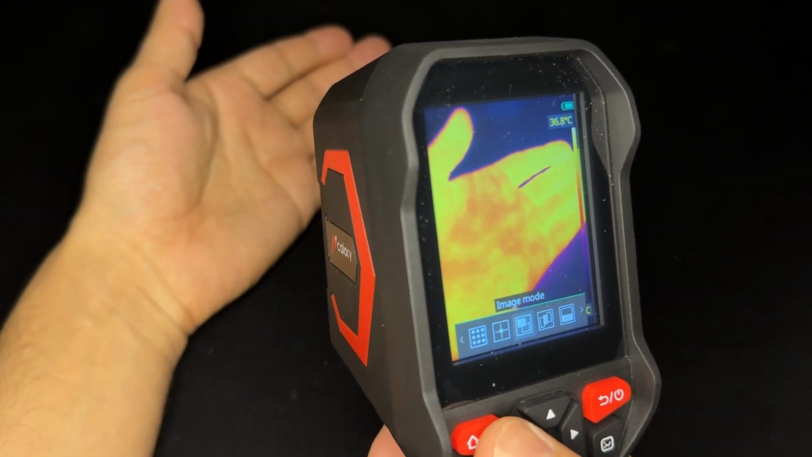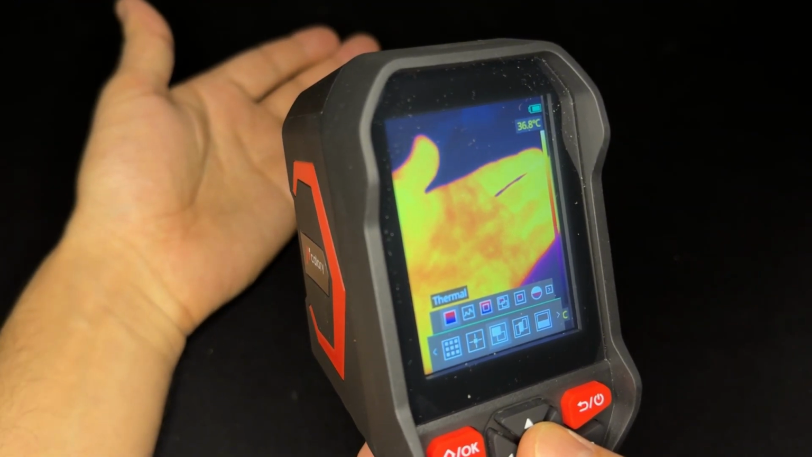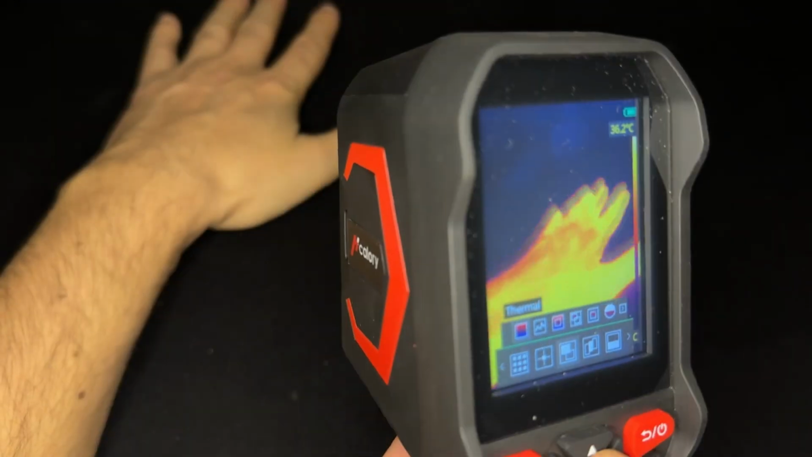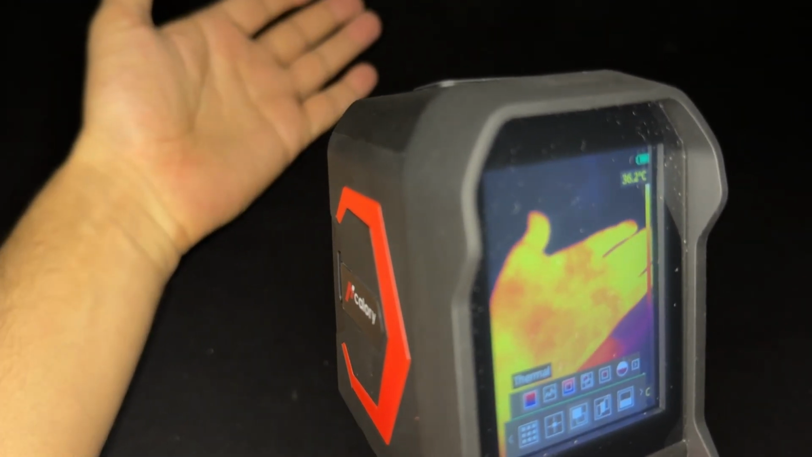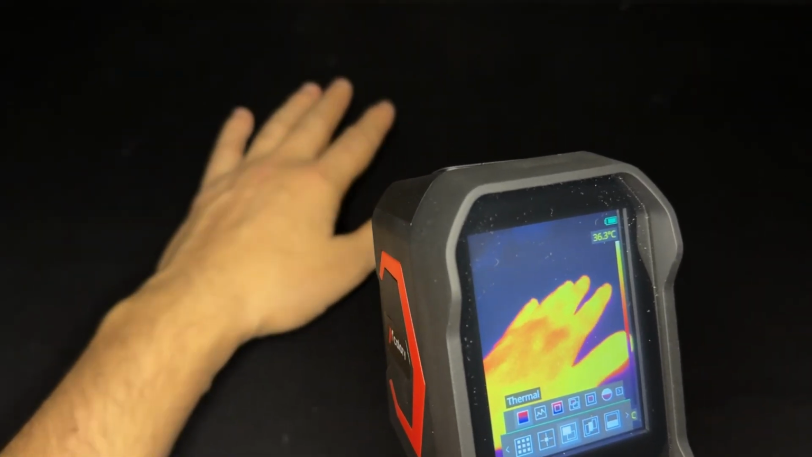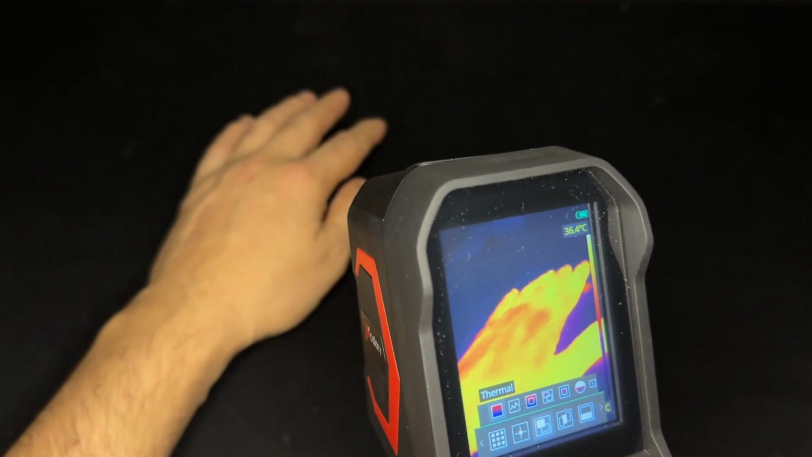Okay, let's continue with the image mode. This is thermal. The first one is thermal. That's basically thermal imaging, full frame temperature measurement, support to view any point's temperature of the screen. This area around my hand, as you can see, that's the thermal area. Let's check the image mode. And the first one is thermal. You see, it's right there. Wherever the hotness is, it's just showing over there.